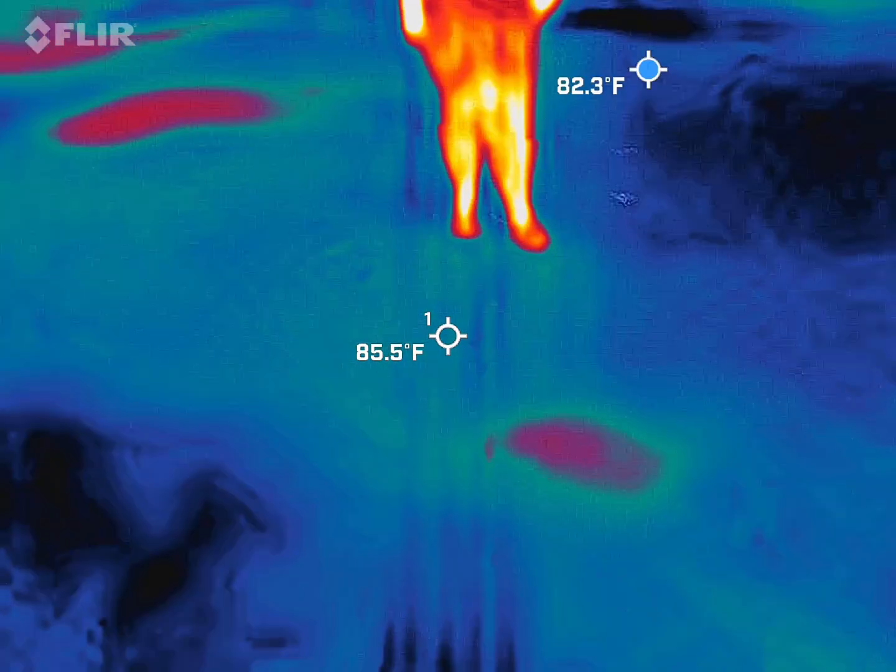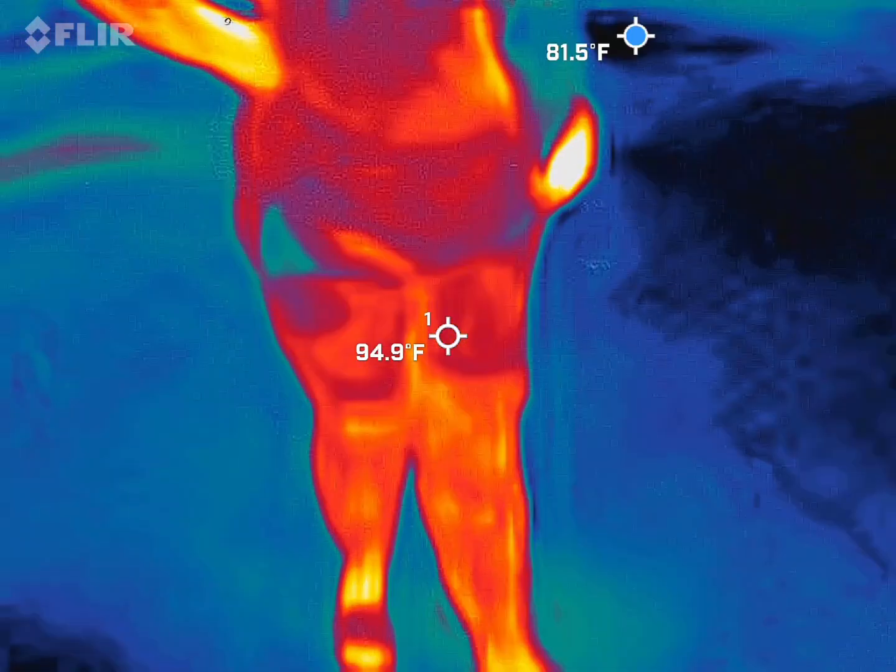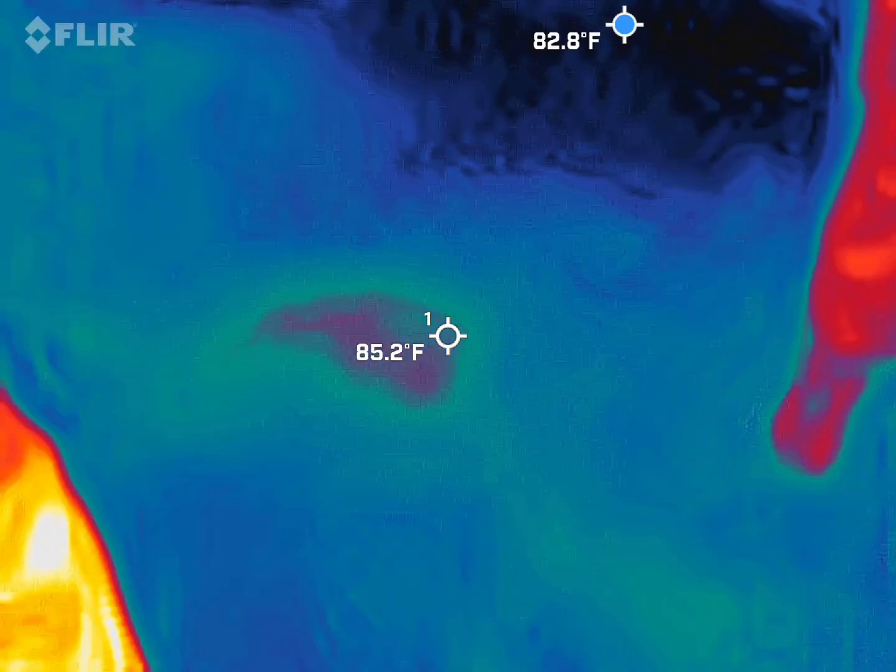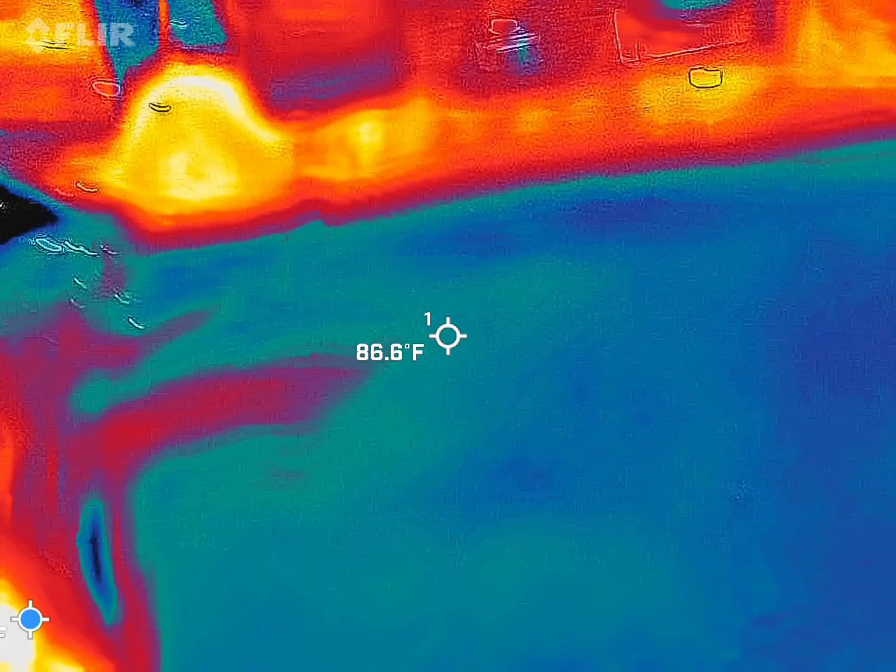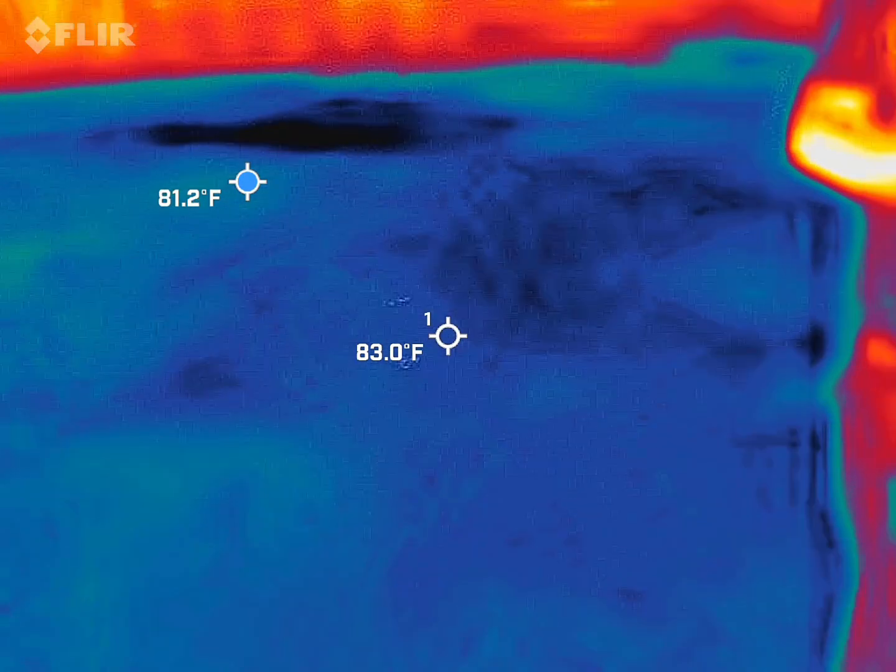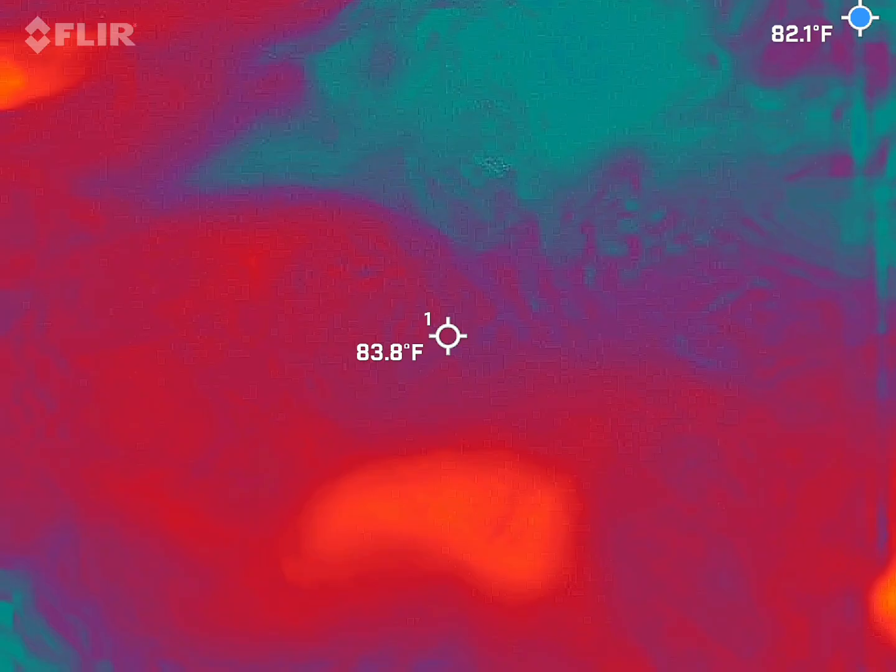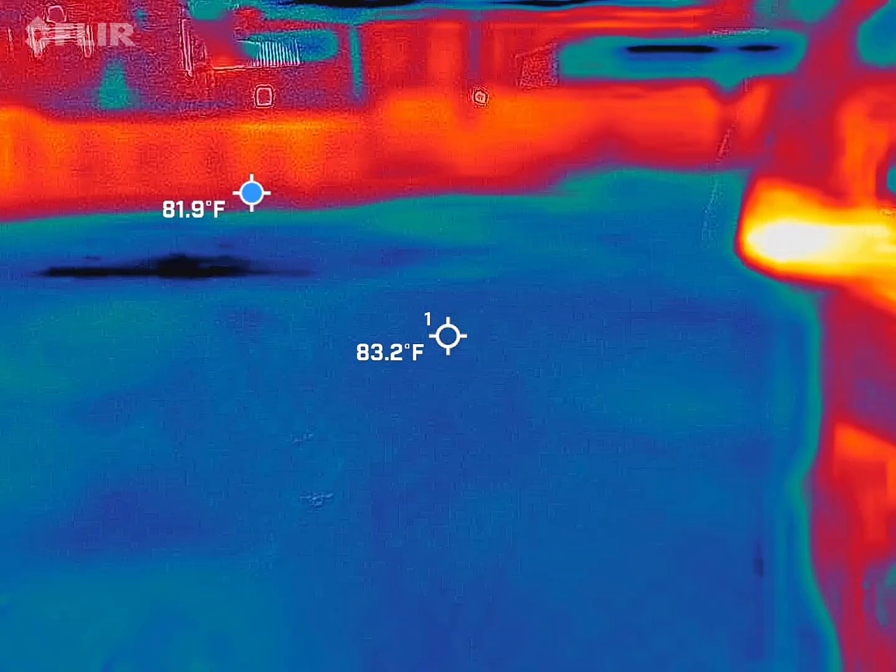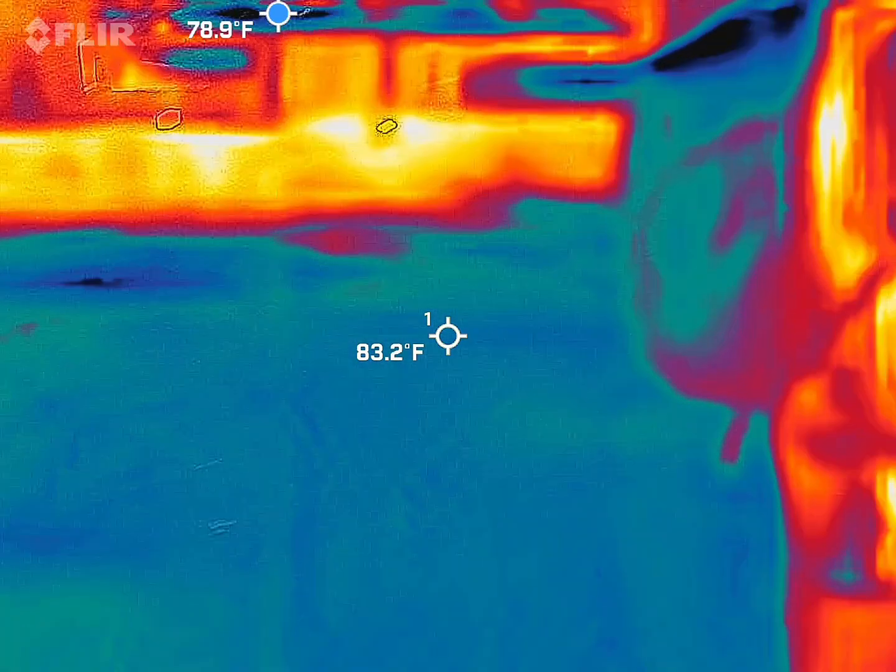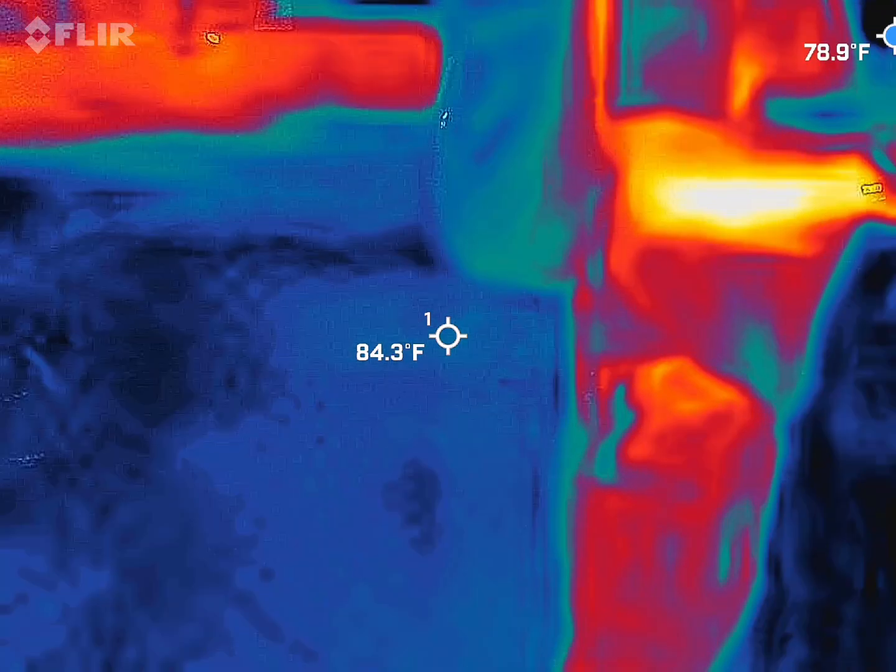Noticing that the colors fluctuate when you move it around a little bit? We're in so deep. So far, the only cold things are the cars and the buildings. What was that number? 38. Yeah, that thing is on fire tonight.